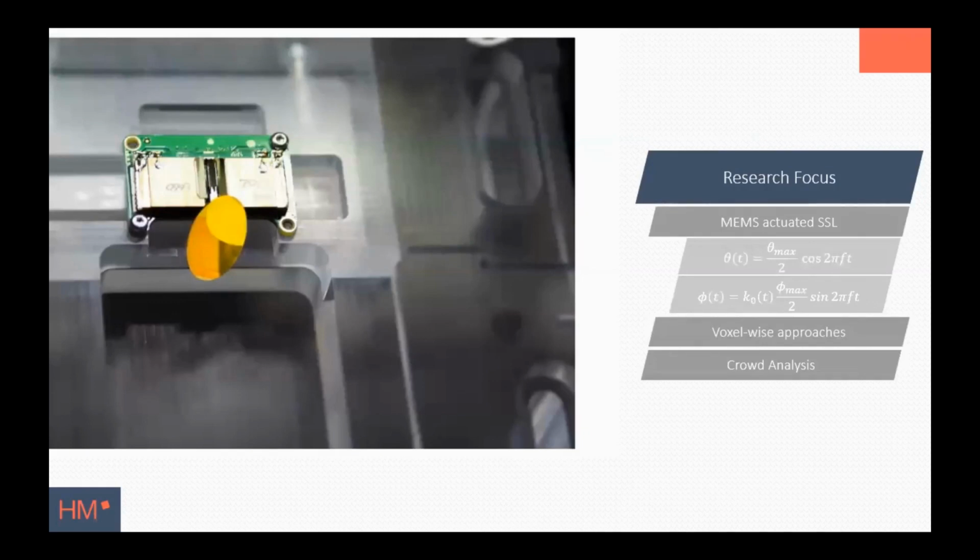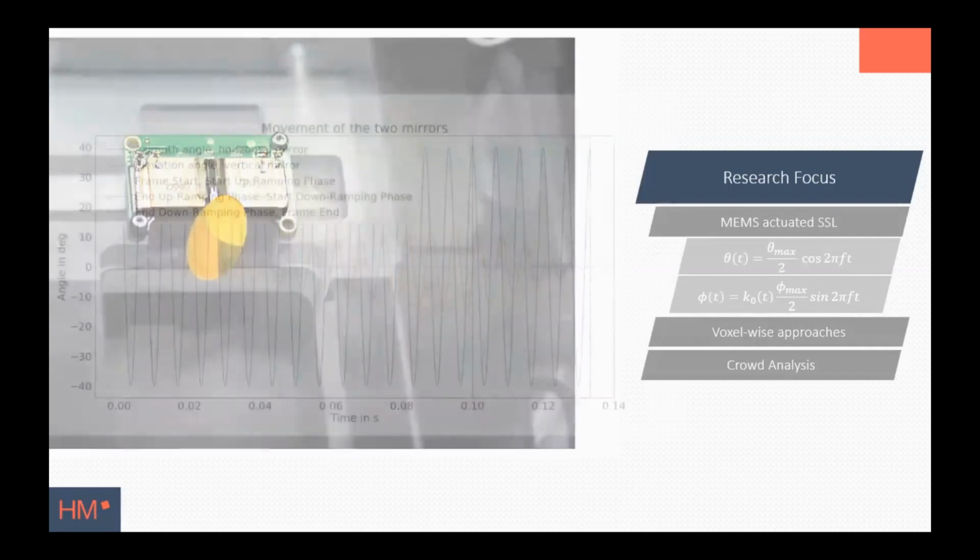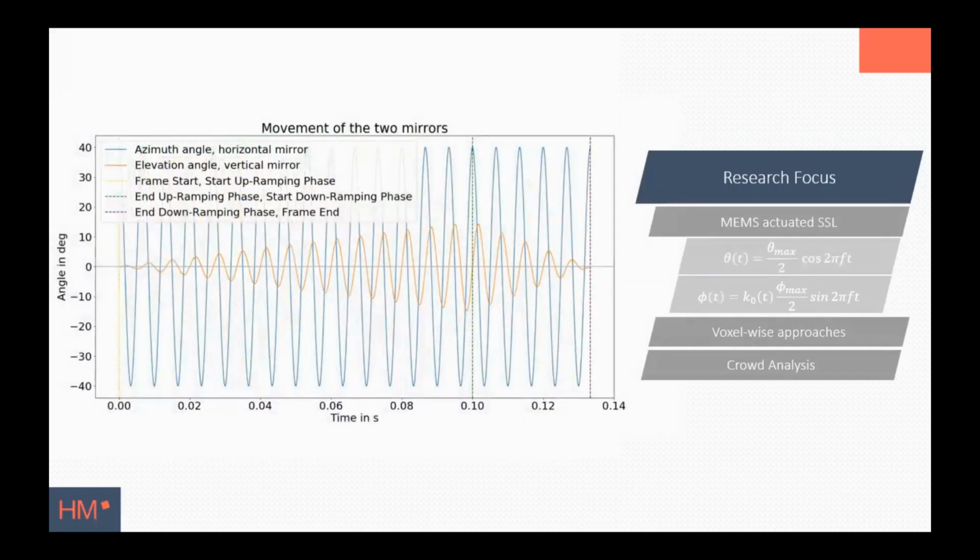With that technology, the LiDAR achieves a field of view of around 70 by 30 degrees. Thereby, the horizontal mirror oscillates in a harmonic continuous curve that determines the horizontal field of view, and the vertical one has variable amplitude, which thus creates the conical scan pattern we will see later on.